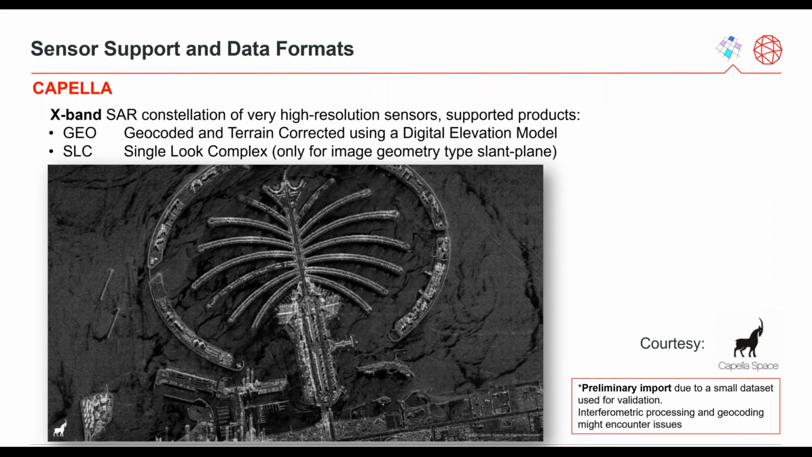Preliminary support was also added for slant plane products acquired by any of the new very high-resolution X-band Capella Space constellation satellites, having a resolution of 50 centimeters with a foreseen revisit time of 4 hours. The supported products are geocoded and terrain corrected using a digital elevation model and the SLC single look complex.